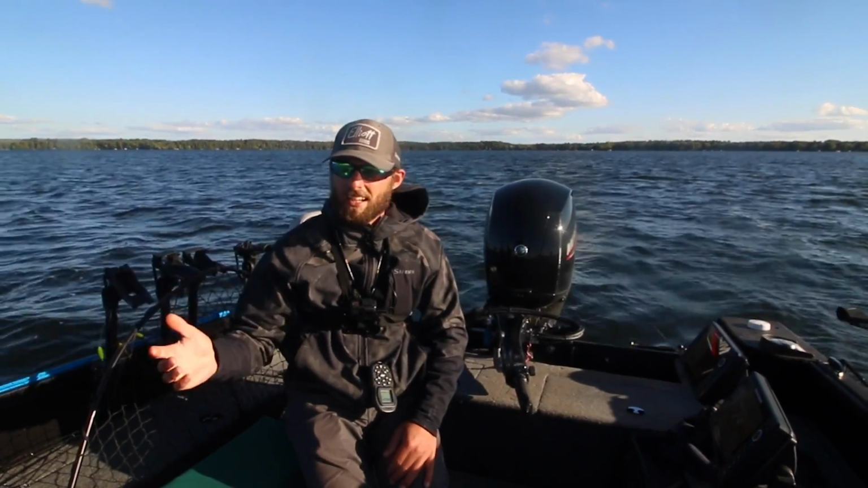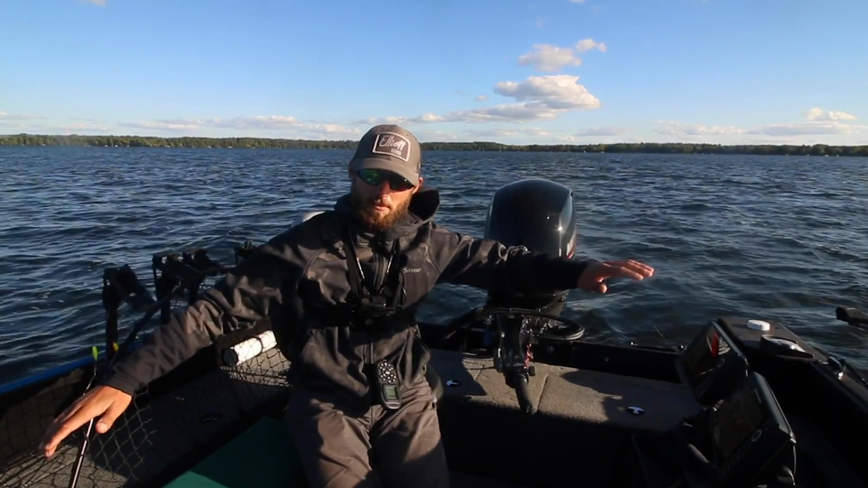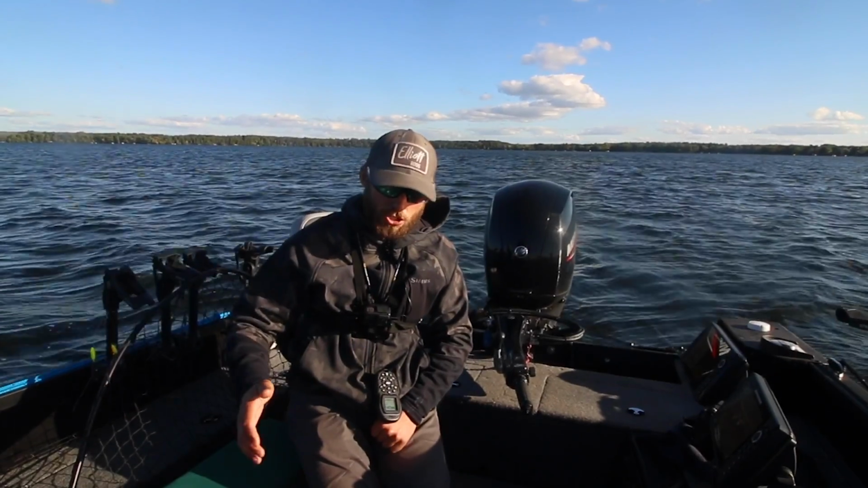And it's good because a lot of times lakes will have two bites going on after turnover. There might be a real shallow bite, and then there might be a deeper bite, right? So it's kind of cool that a lot of times you can pick and choose in the fall.